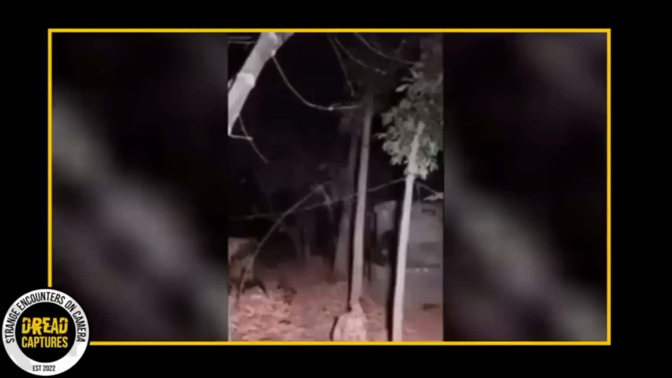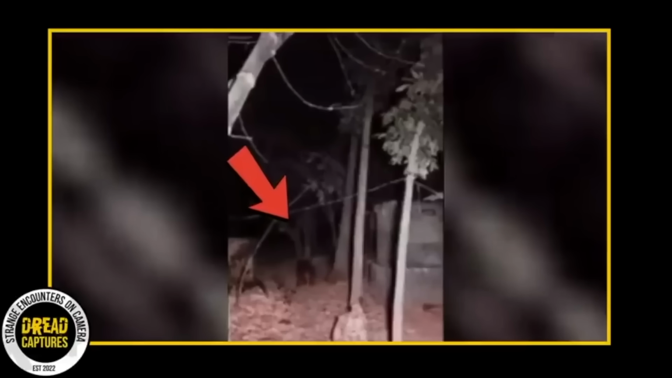Our first clip is pretty incredible. Watch as these juvenile Bigfoots absolutely show off for the camera. But look at them jump onto the trees, hang on the tree, bend the tree, jump into the container. I mean, these guys are having a blast. All caught on this trail camera.